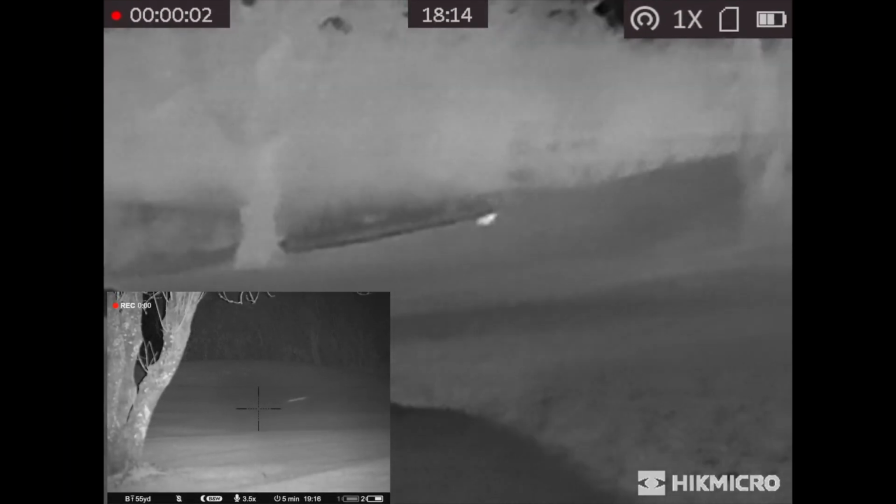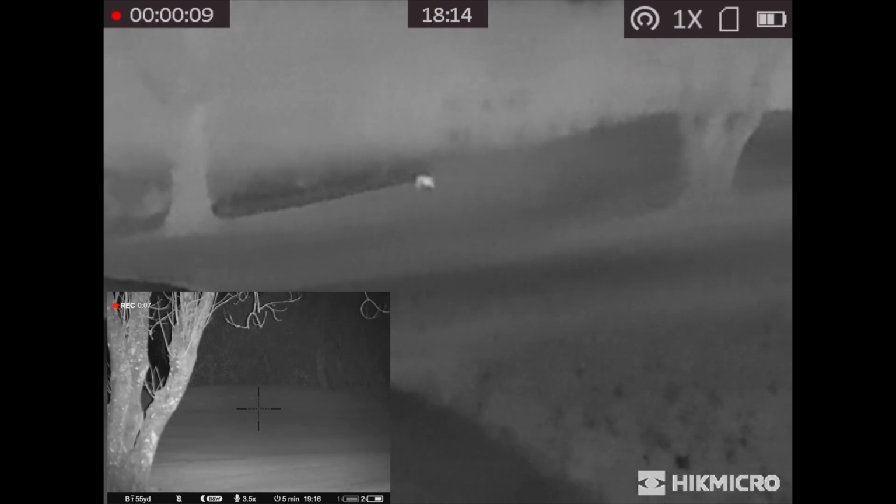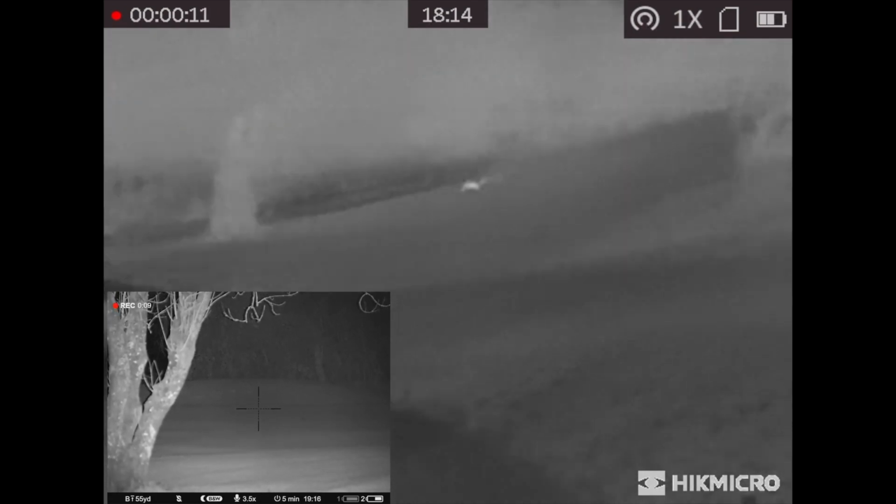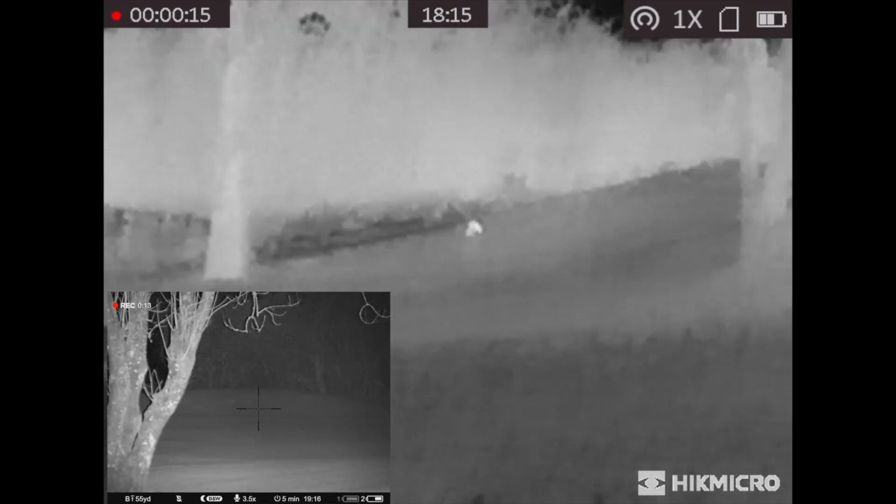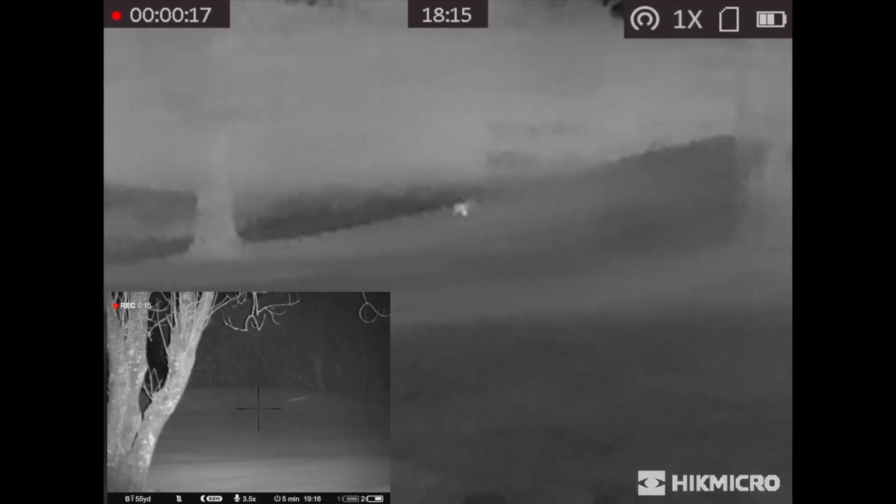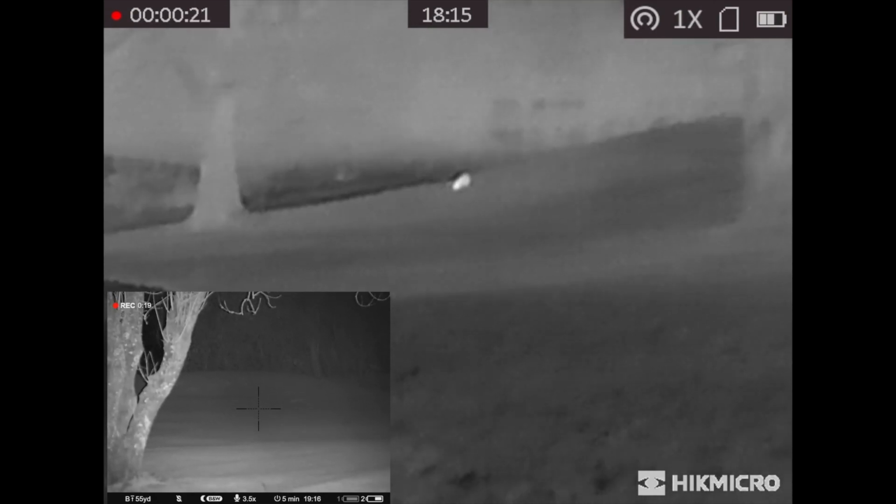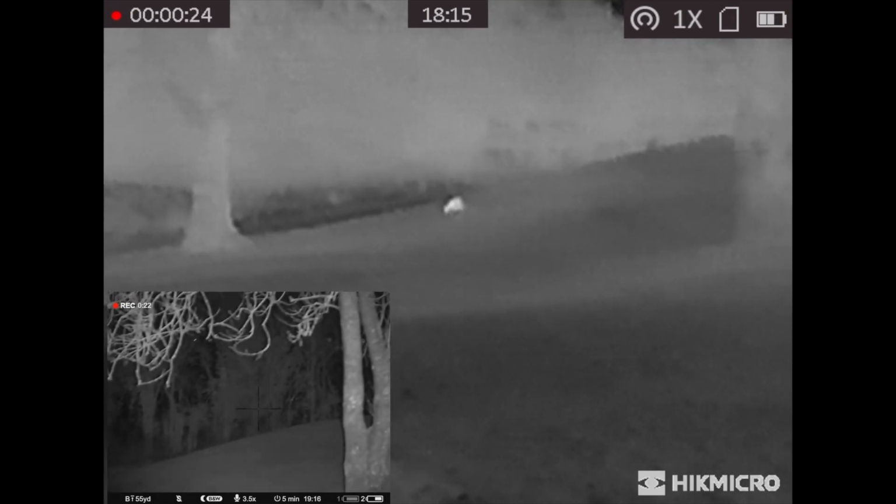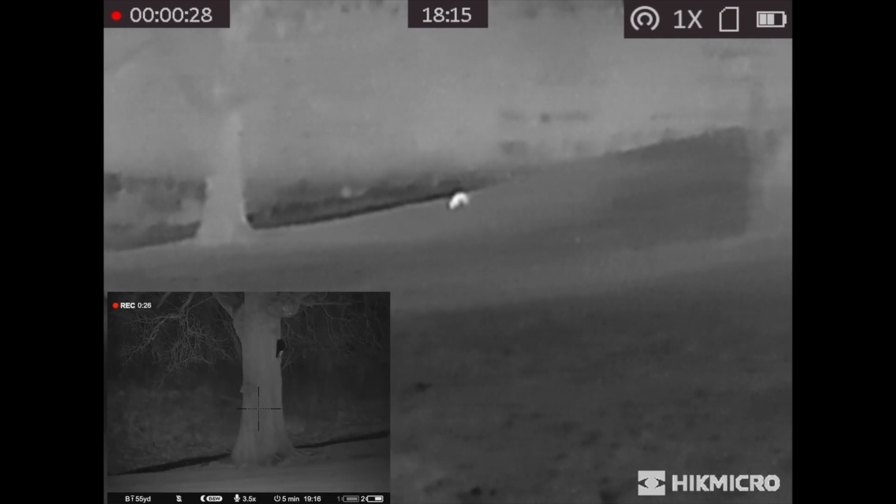So here I am, and you'll see that the tree is there on my left hand side, and I did get the rifle out afterwards, but unfortunately I spooked him trying to get my rifle out and so on, and it disappeared. But he was 80 or 90 yards I think it was, and originally it was a good 200, 250 yards plus, and I've stalked right up to where that tree was,